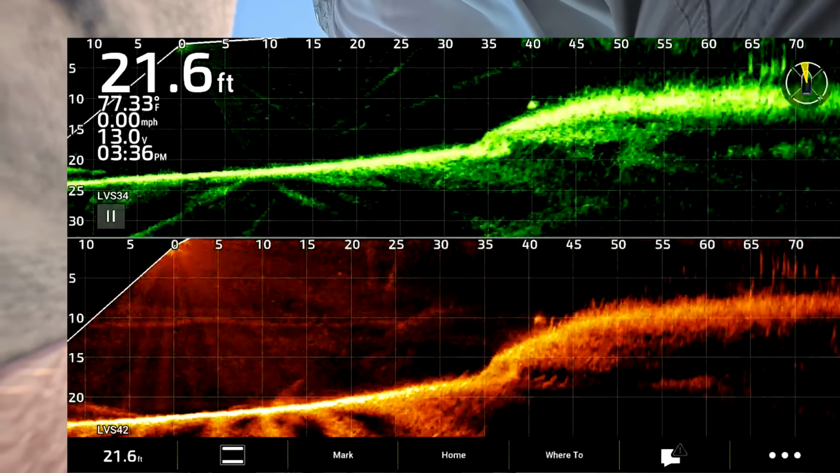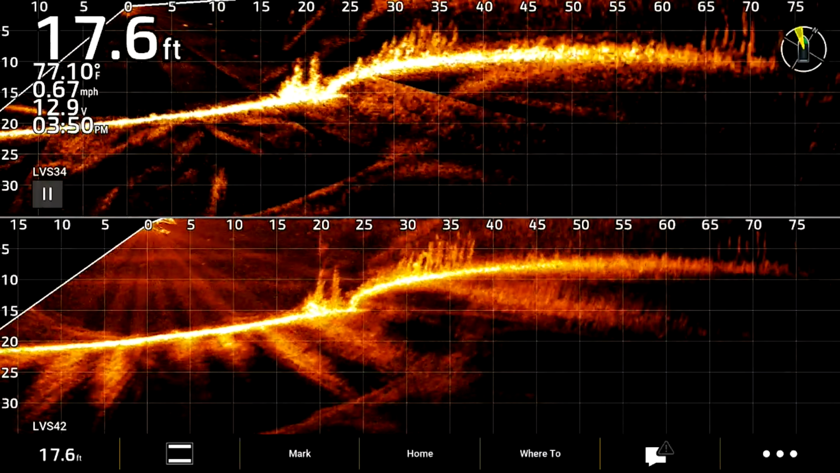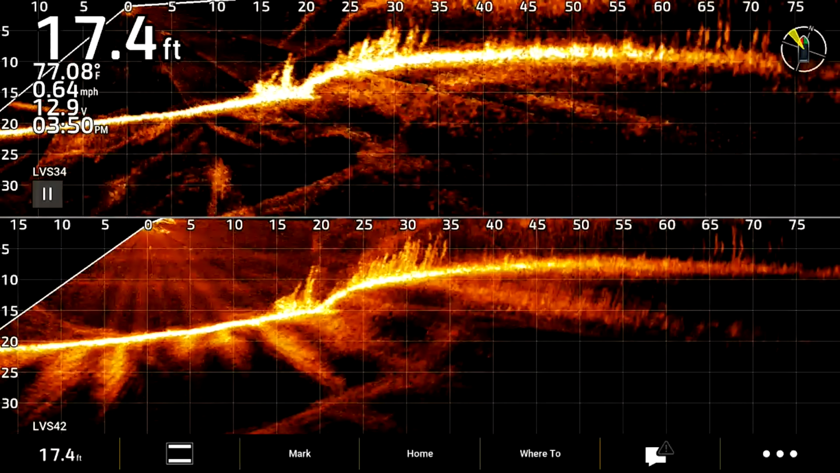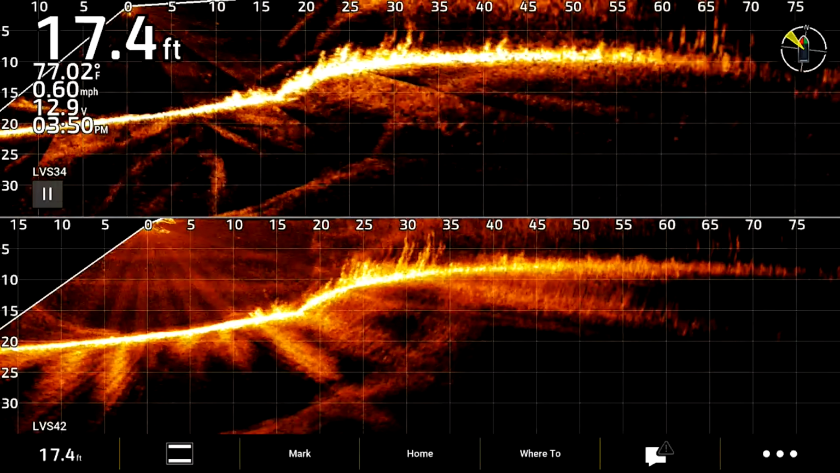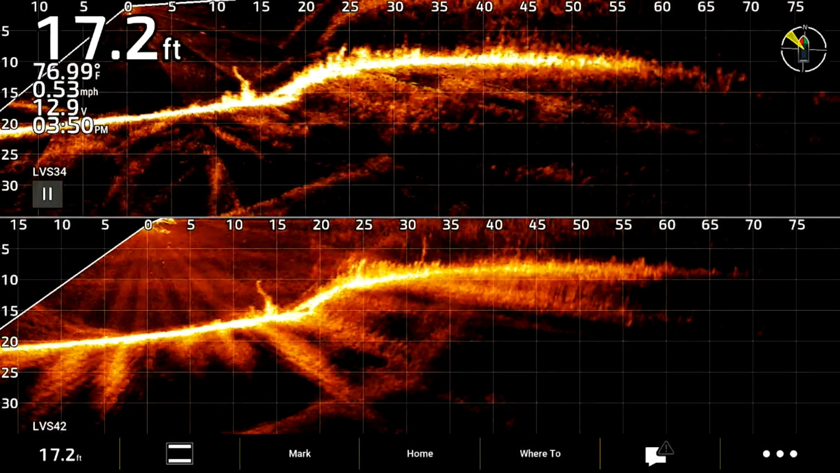68. 68. Oh, we should see really good. Yeah, look at that definition on those weeds. See a fish right in the middle of them. I think I shortchanged myself on the cast. Little guy got off.